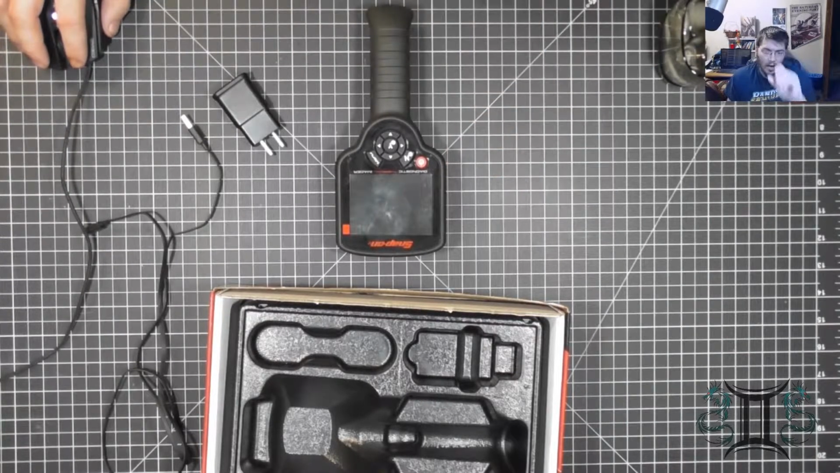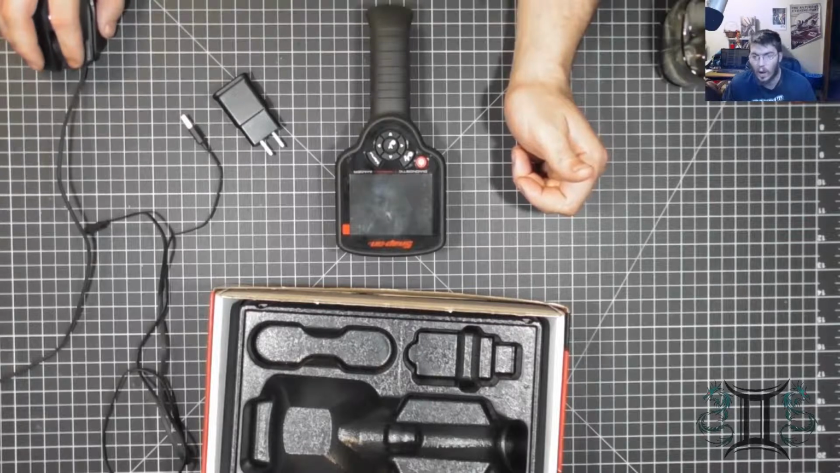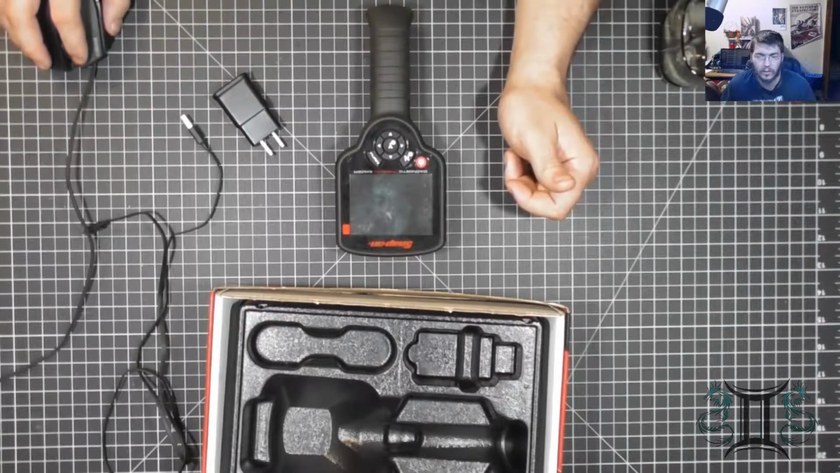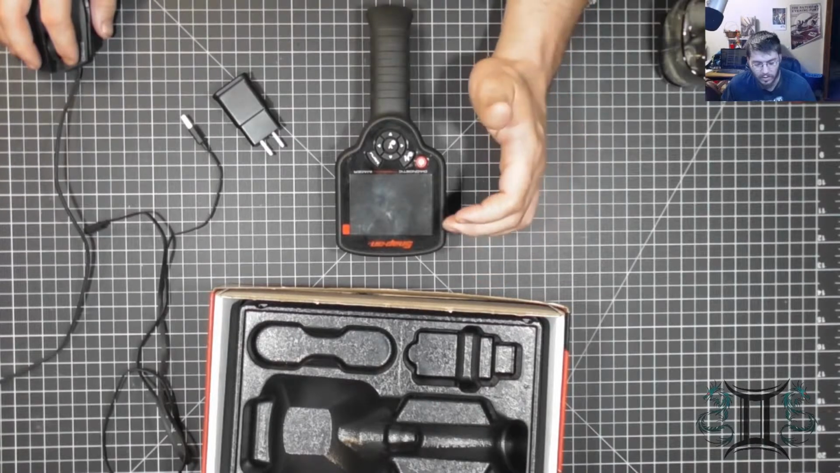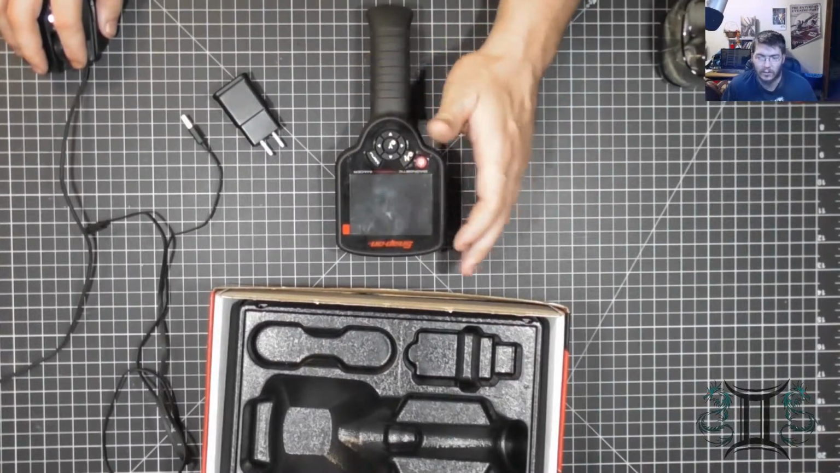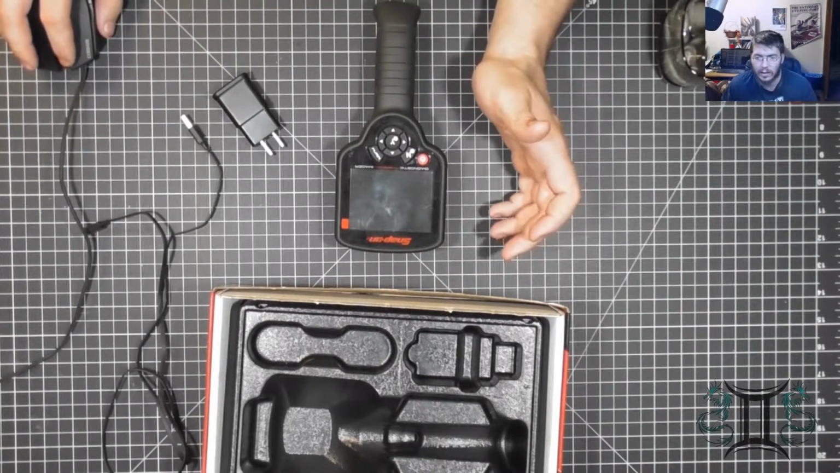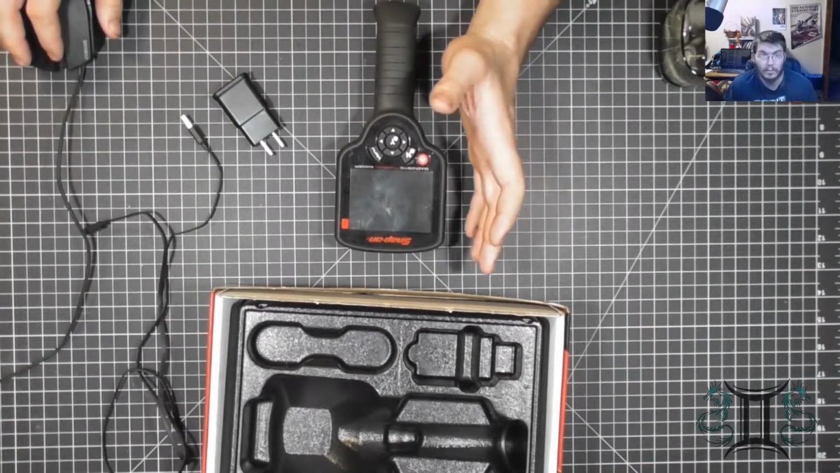It ranges in temperature from -4 degrees Fahrenheit, or -20 degrees Celsius, to 840 degrees Fahrenheit, 450 degrees Celsius. The screen resolution is 320 by 240. So I was wrong about it being 3 by 2 inches actually. It comprises 4,800 different temperature zones. Pistol grip, uses a lithium-ion battery. Charge time's about 4 hours.